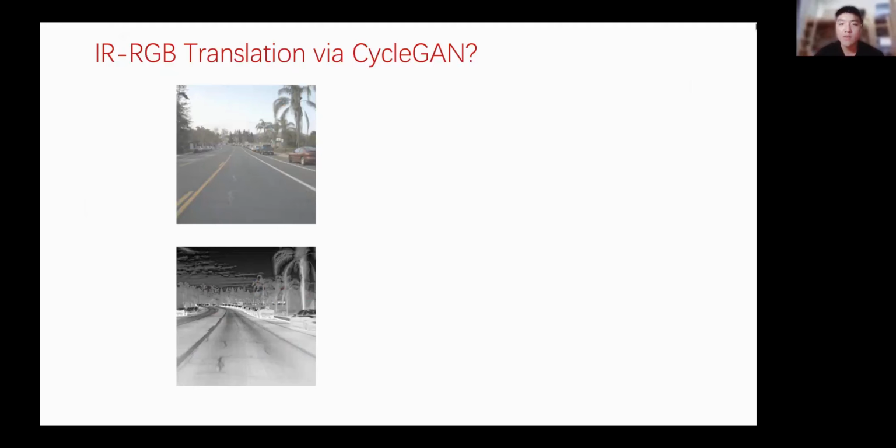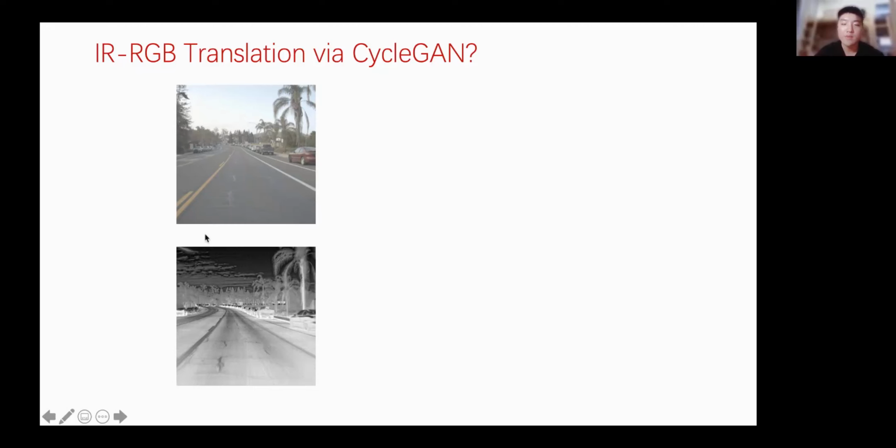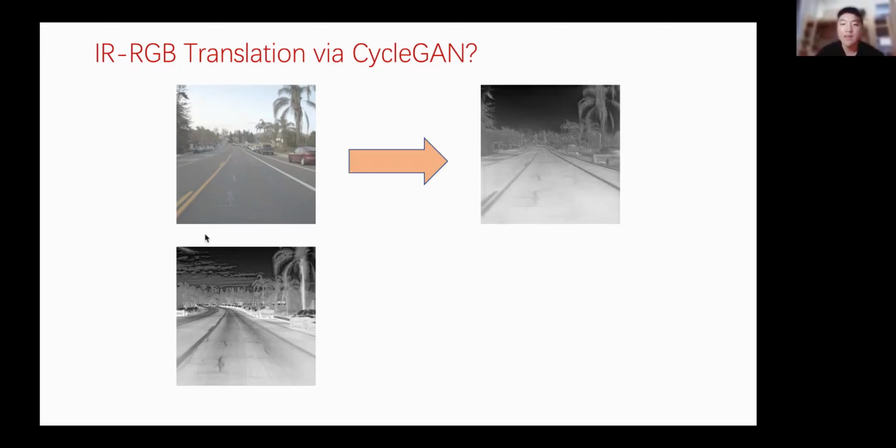Can we use simply a CycleGAN to translate an RGB image into thermal? And the answer is no. I have trained a CycleGAN and we translate between RGB and IR images using it. Now we have a pair of RGB and IR images taken synchronously, and we use our trained CycleGAN to translate the RGB into IR and translate the IR into RGB.